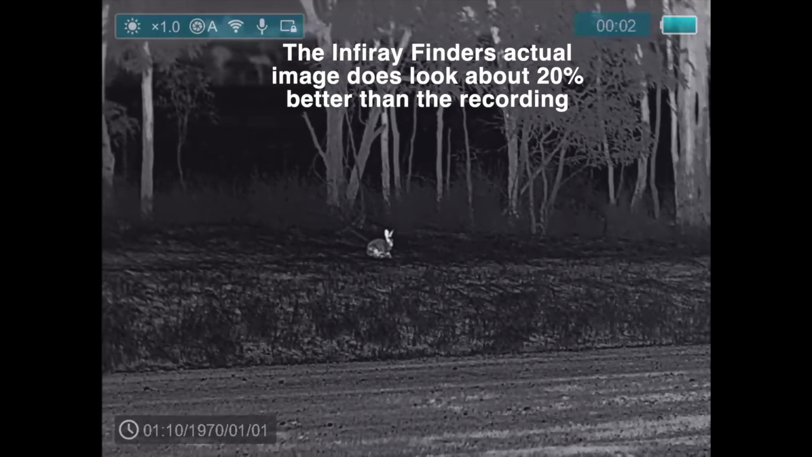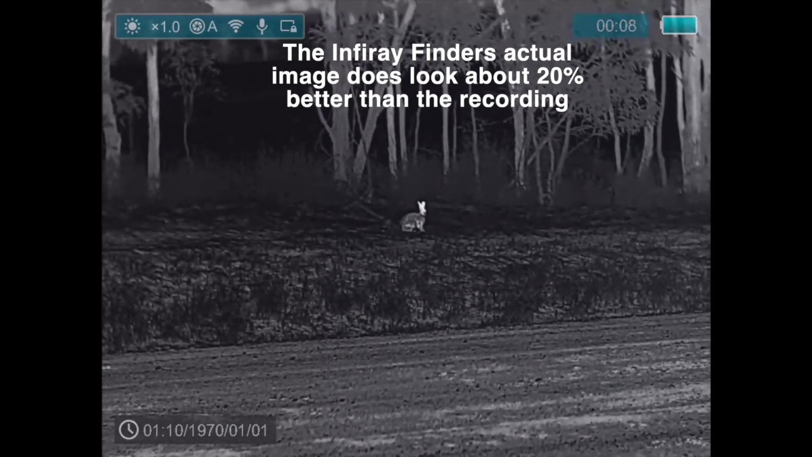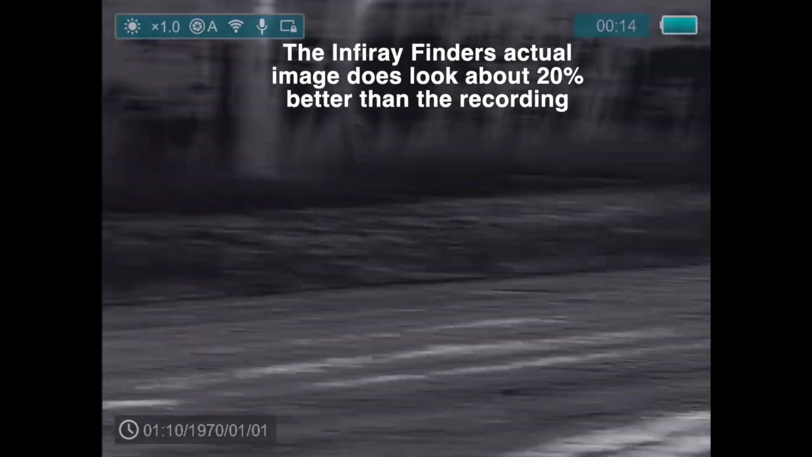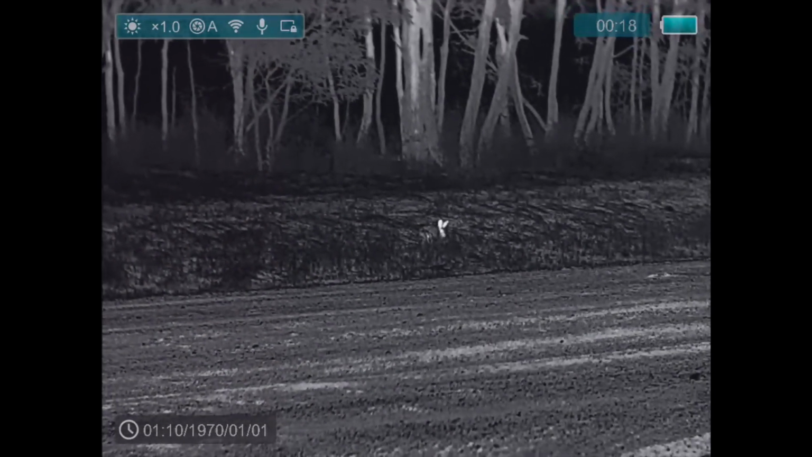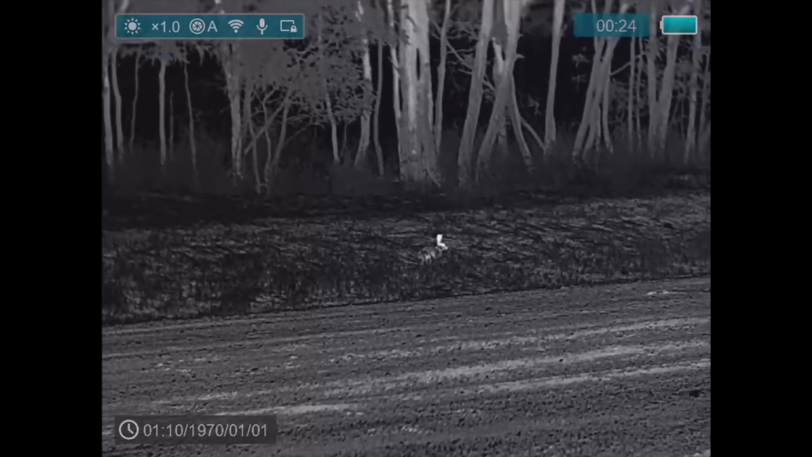Okay, this is using the Infiray Finder FH35R. There's a rabbit here at about 23 metres, the side of the road. There's another one down here before, he just ran away. This is the picture quality and the field of view you can get, and also the audio quality from the device itself.